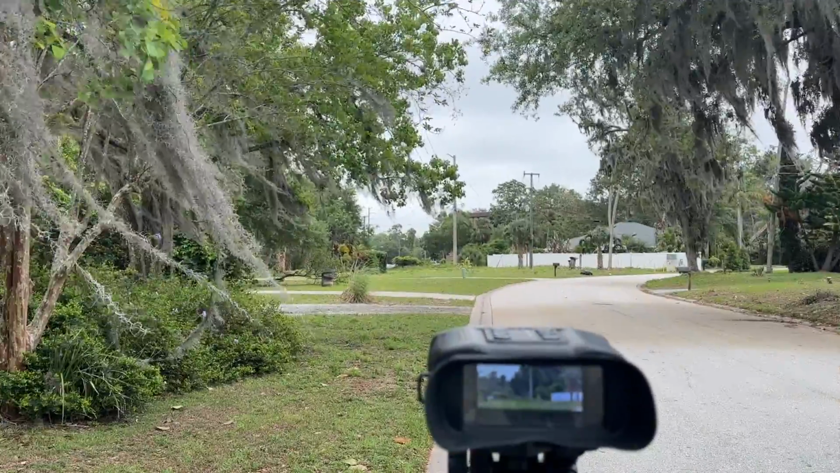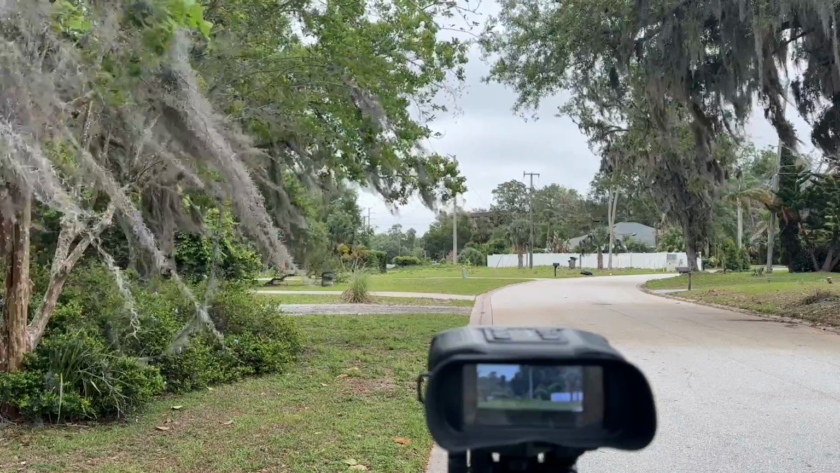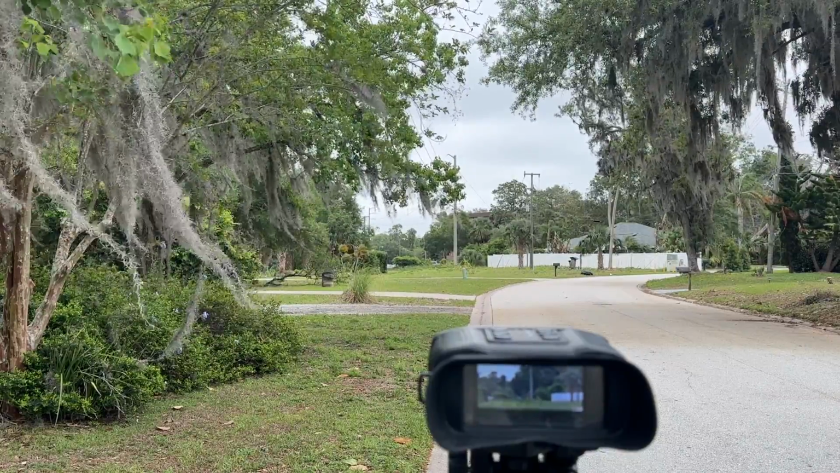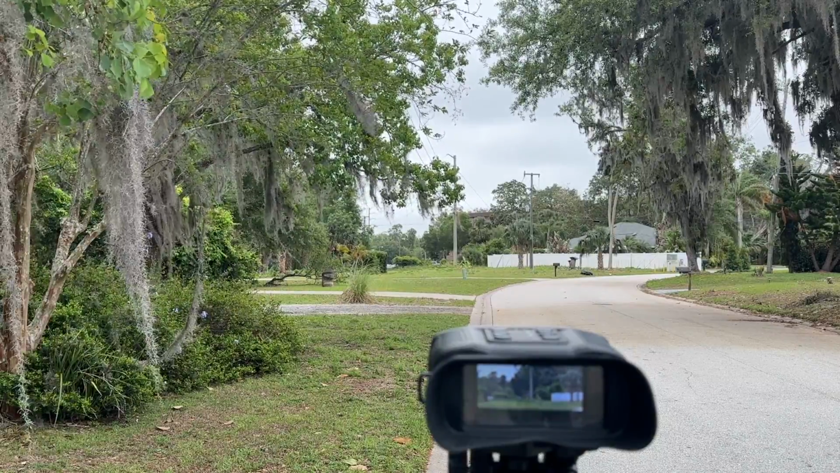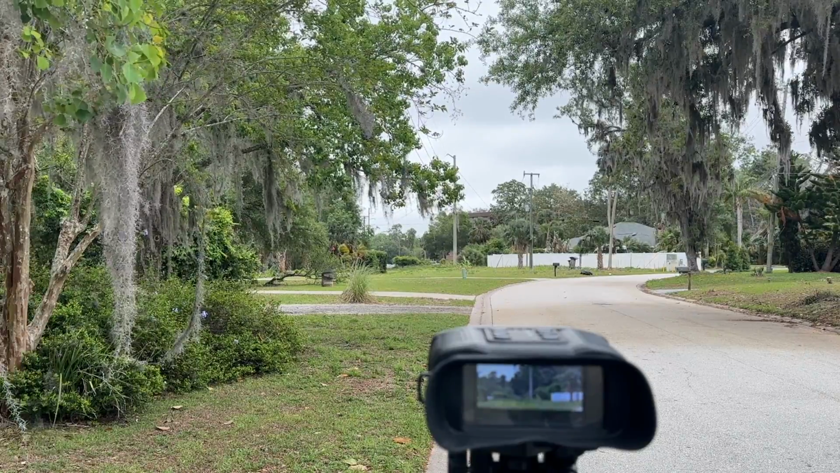As you can see, it's still daytime. I just used my laser rangefinder to determine that the tree behind the furthest electric pole is a little over 600 feet away. And you can see through the viewport of the Owler 1 binoculars, it's got pretty good resolution. I've taken some still images and we'll lay them in as well.